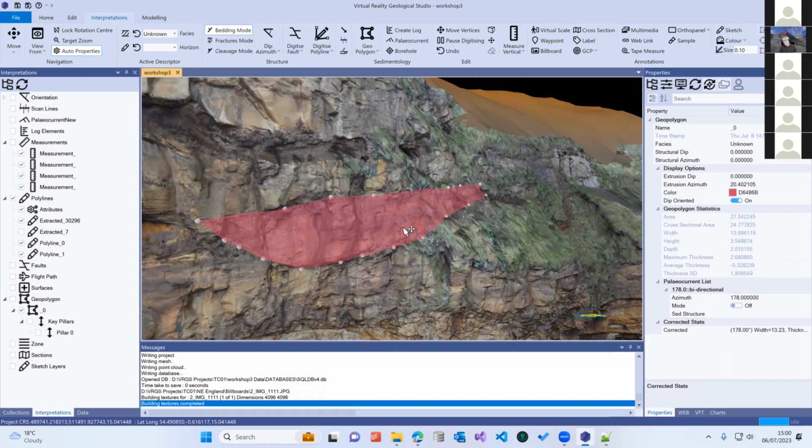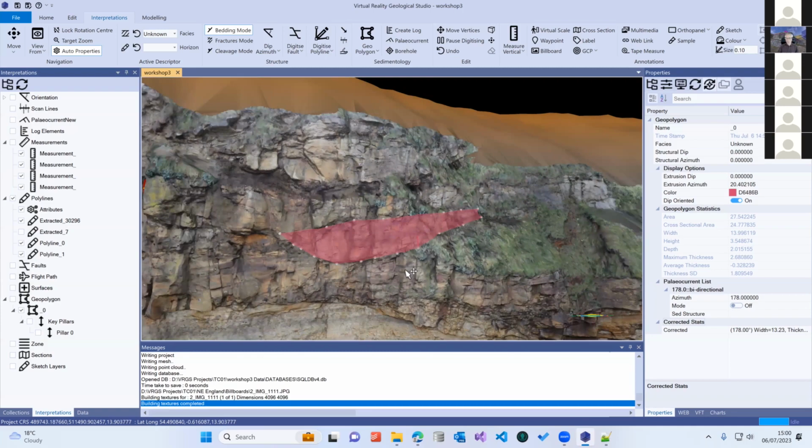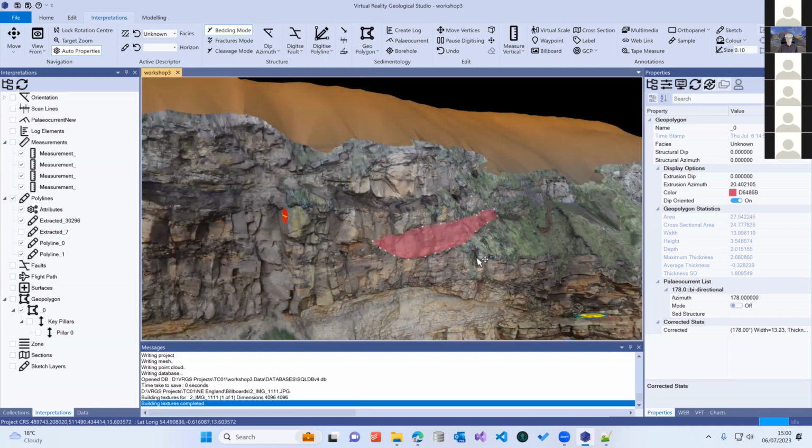And that will give you a probability distribution for your widths, rather than just saying it's a single width. You then get a range of possible widths. So you start to take into account the uncertainty that you have in your field data.